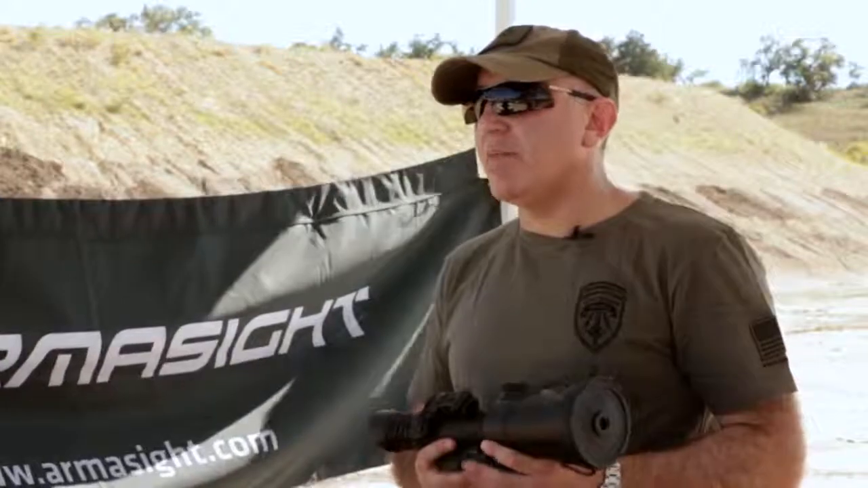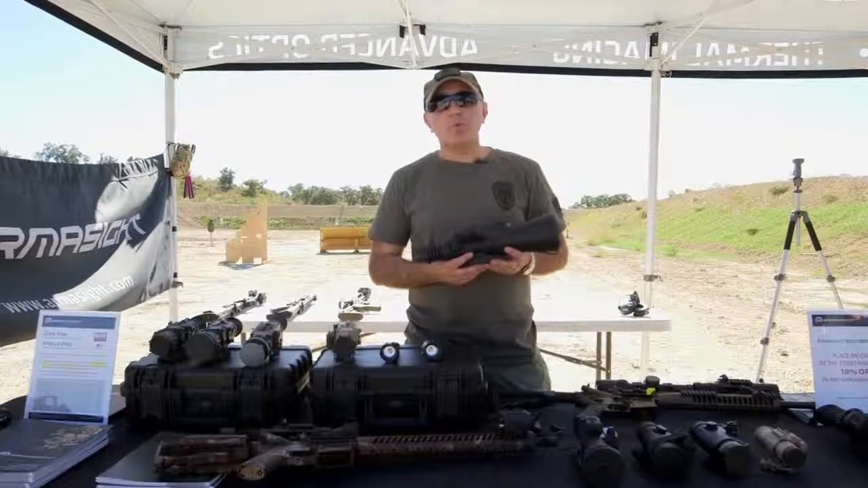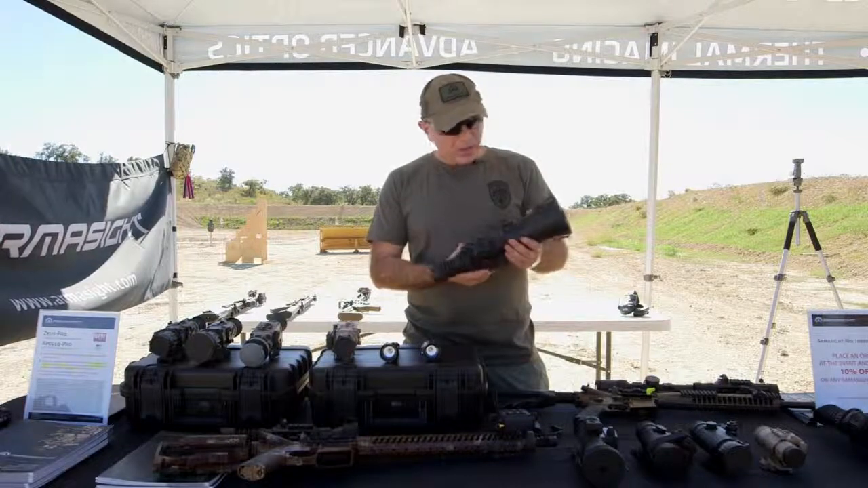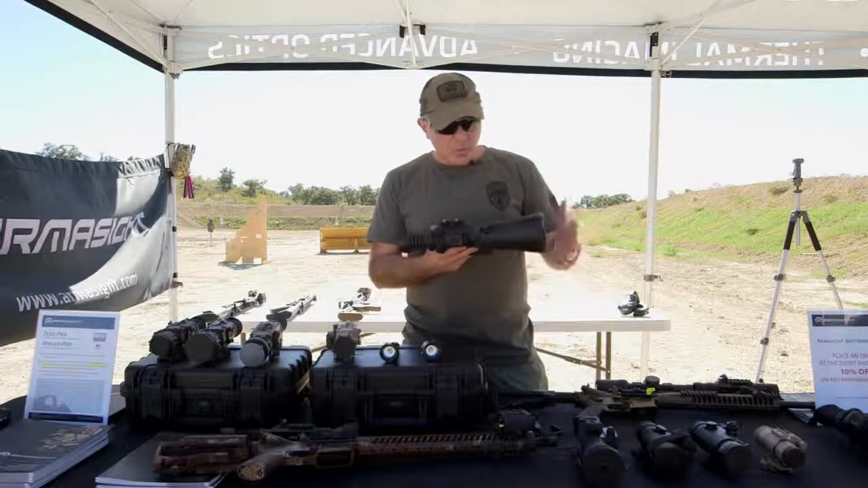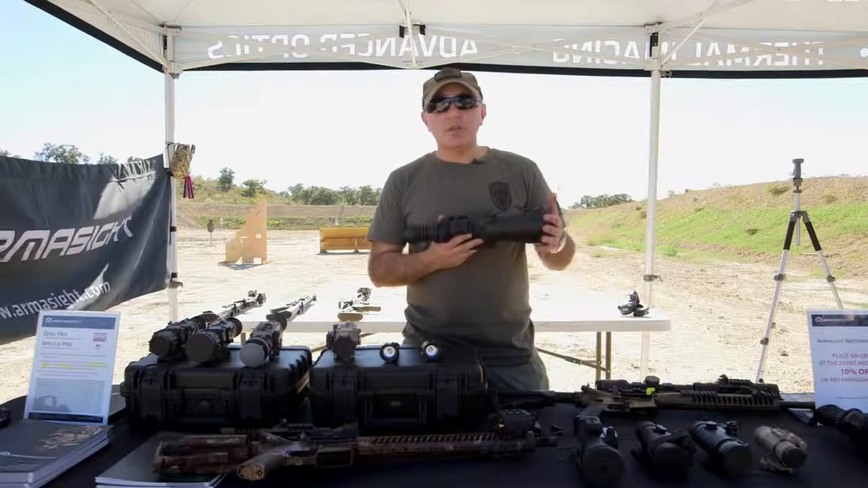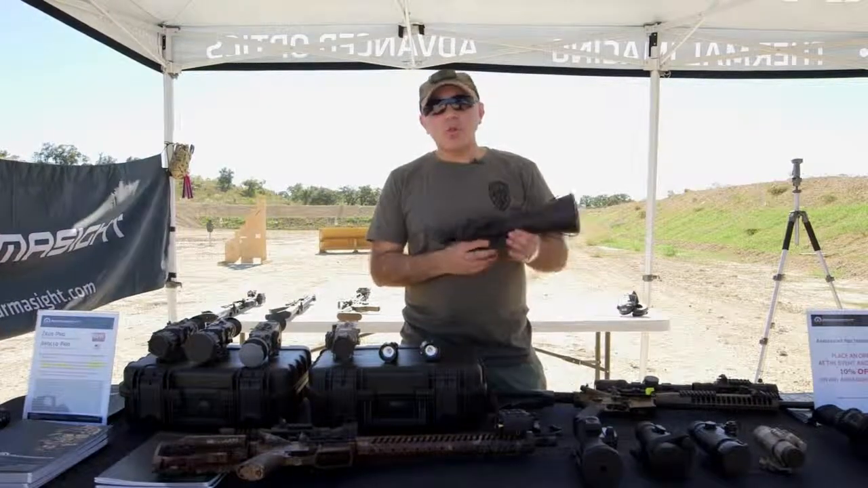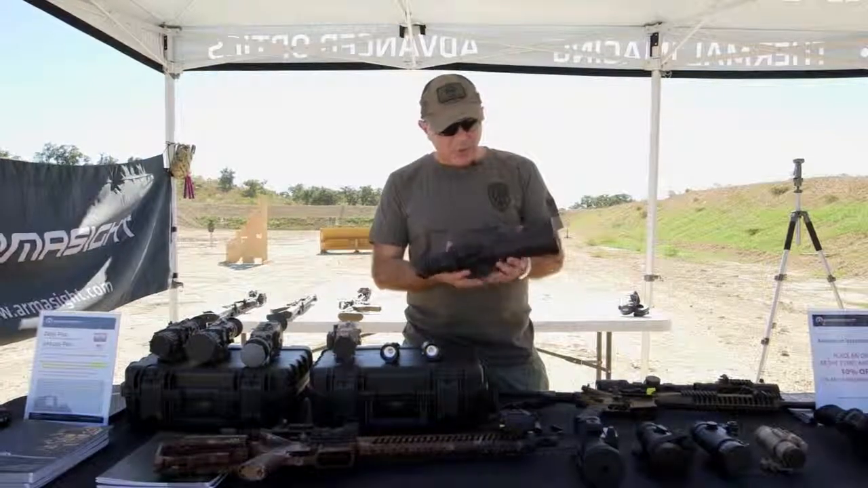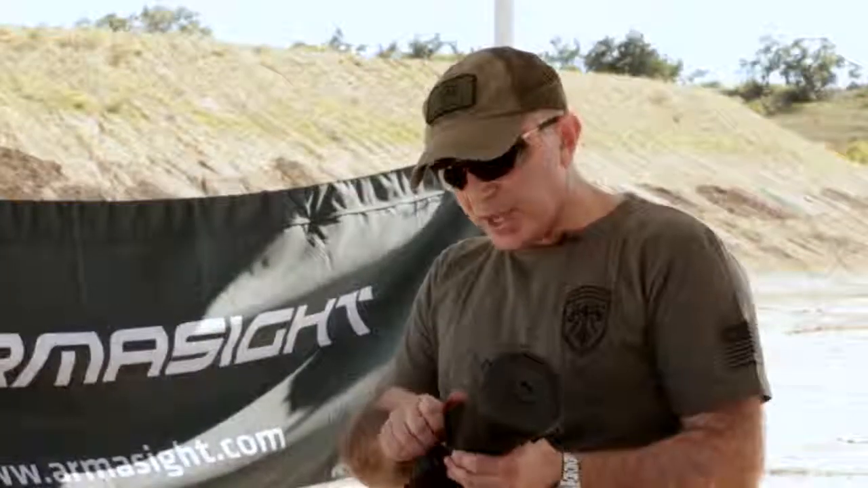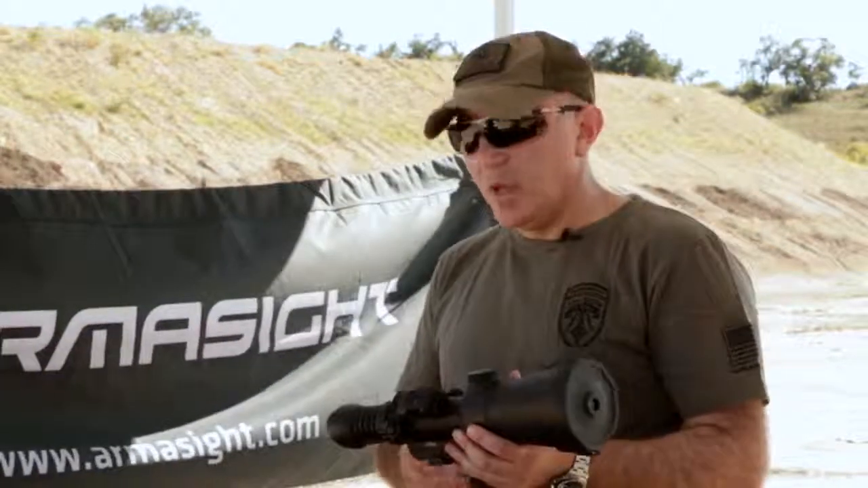In 2015, Armasight, in addition to its intensive line of night vision weapon sights, will bring one more scope which has an 8-power magnification. This right here is a Vulcan 8X. It's one of the largest magnification night vision weapon sights on the market today. If you're trying to take that long shot at night, this is the scope that you're looking for. Even though it's large in size, it's still fairly lightweight. It has adjustments for focusing, and you can reach out as far as 1,000 yards with a nice tube in it.